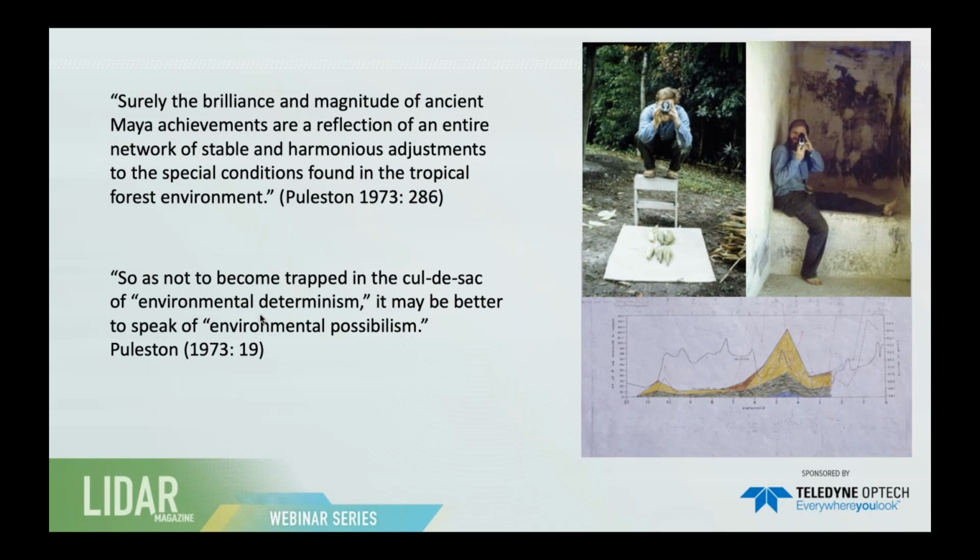all of our work is this notion of environmental possibilism that was put forward by Denny Puleston, who was a great archaeologist, worked at Tikal. Matter of fact, he was the first one to talk about the earthwork, the big wall around Tikal.